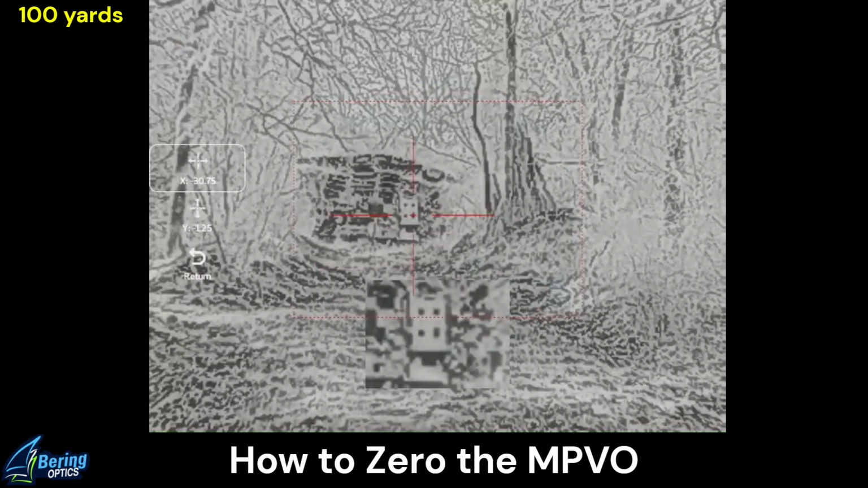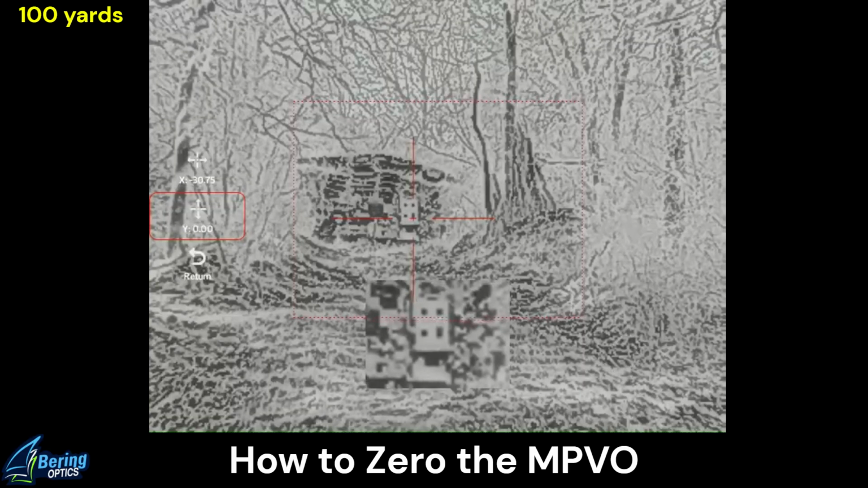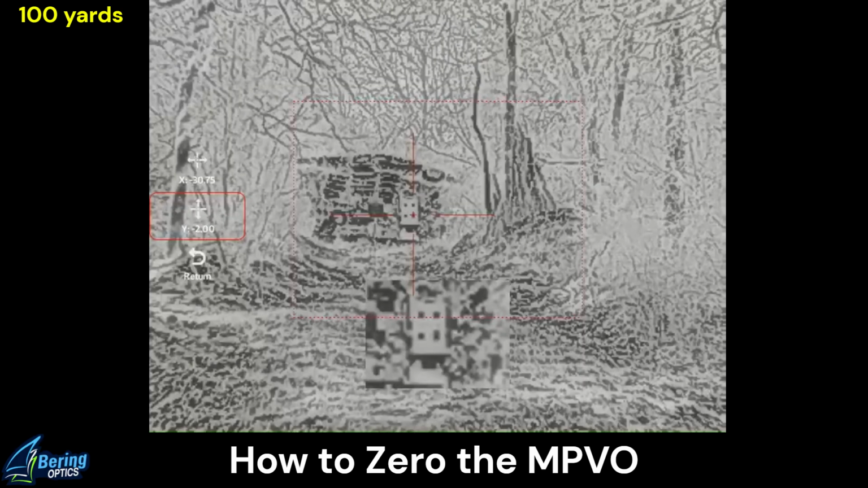Zeroing submenu. I'm good on windage. I need to go to elevation, which is Y, and come up. And I'm going down. Minus 2.